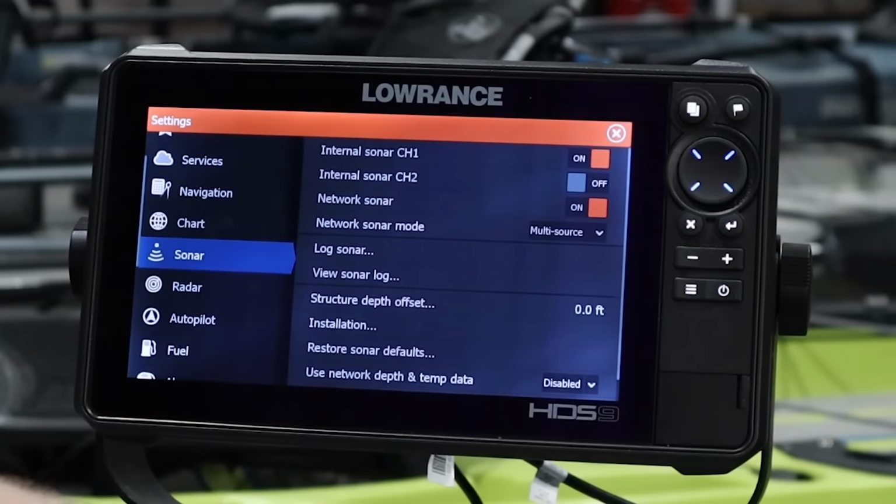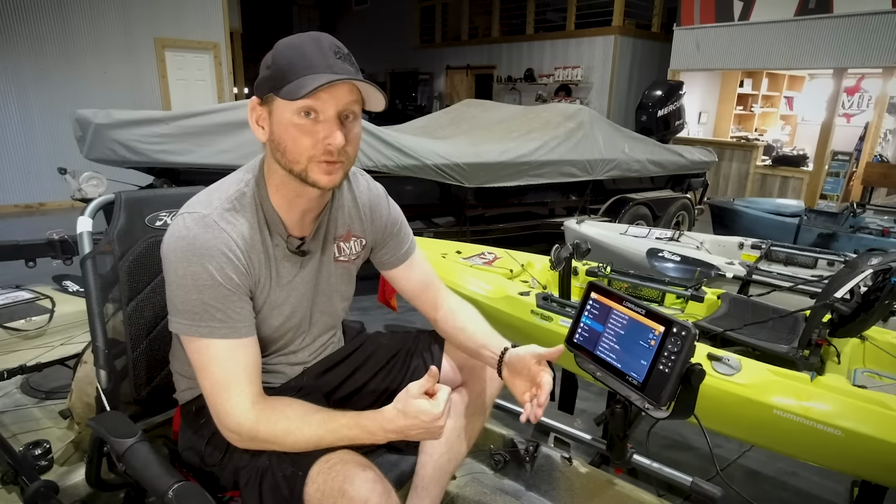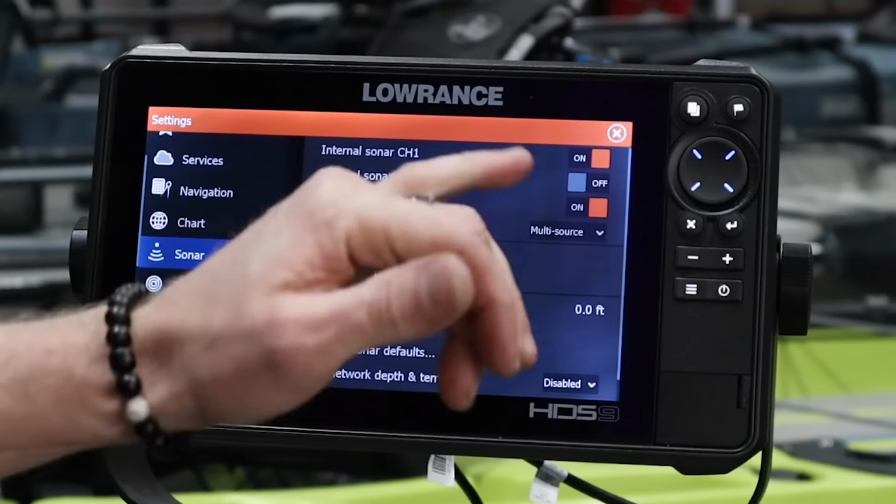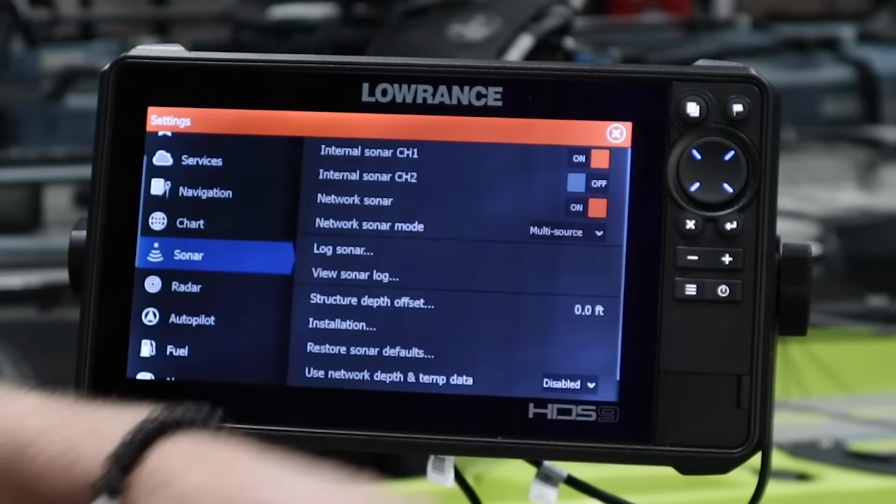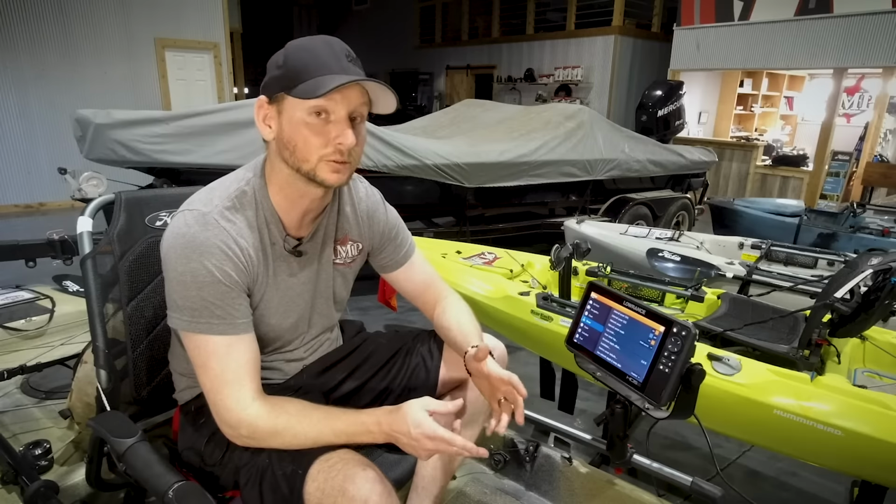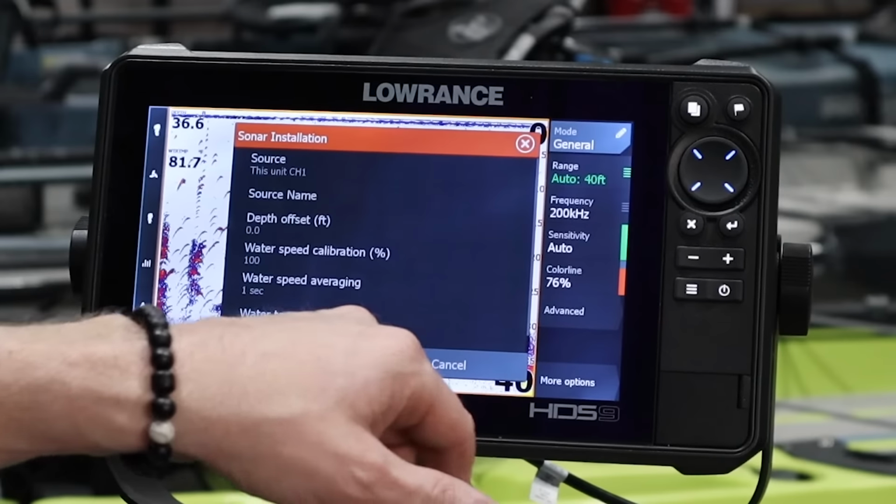Network sonar is on here. I usually turn that off on my units because I don't want to get confused about whether I'm looking at the front unit or the back unit when you have two units connected with an Ethernet cable. Network sonar mode, if you have network sonar on, is multi-source, meaning I can pull sonar from up front or in the back. Again, you have to run two or more units for that to be viable. The second thing I want to hit home down here is this installation tab right here.